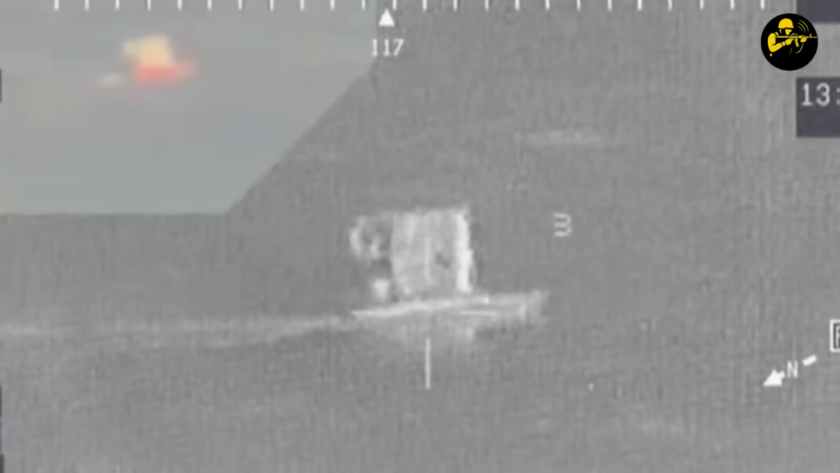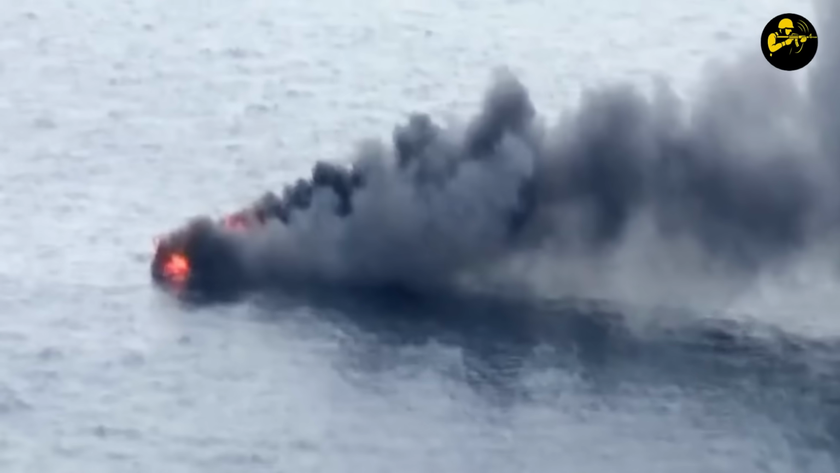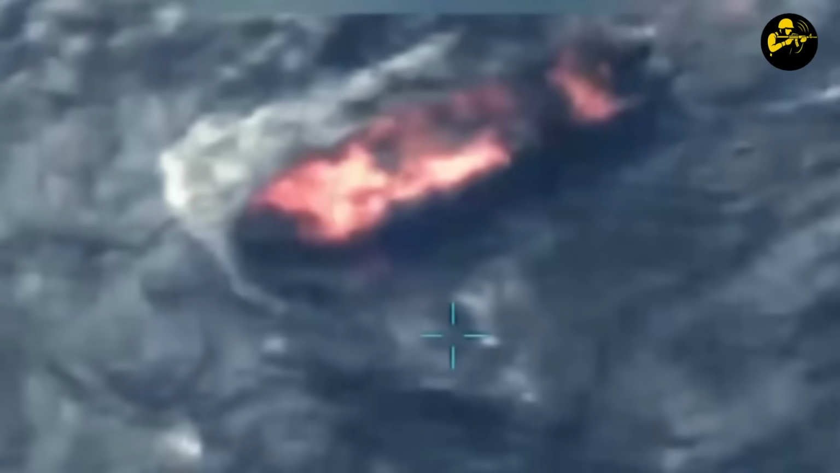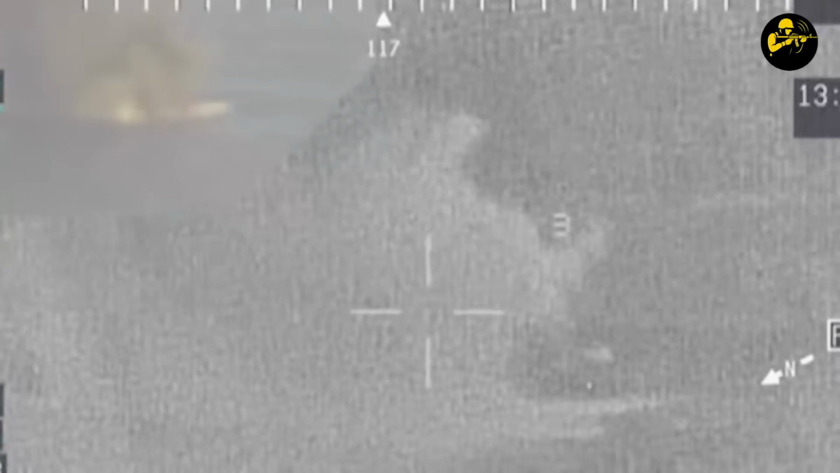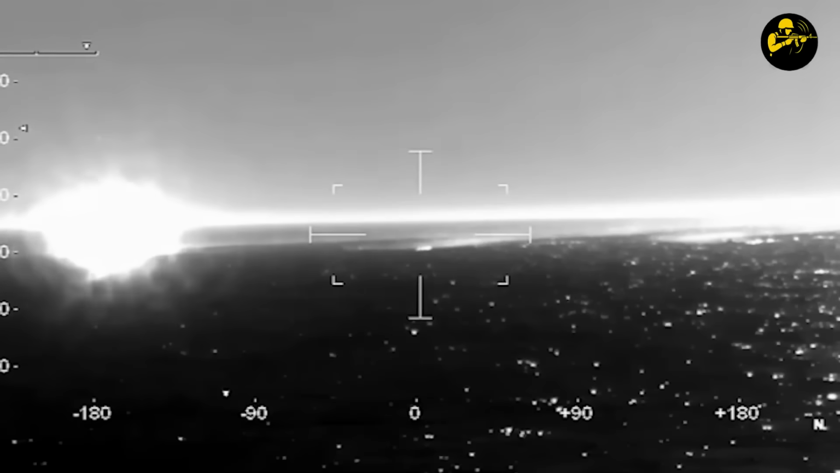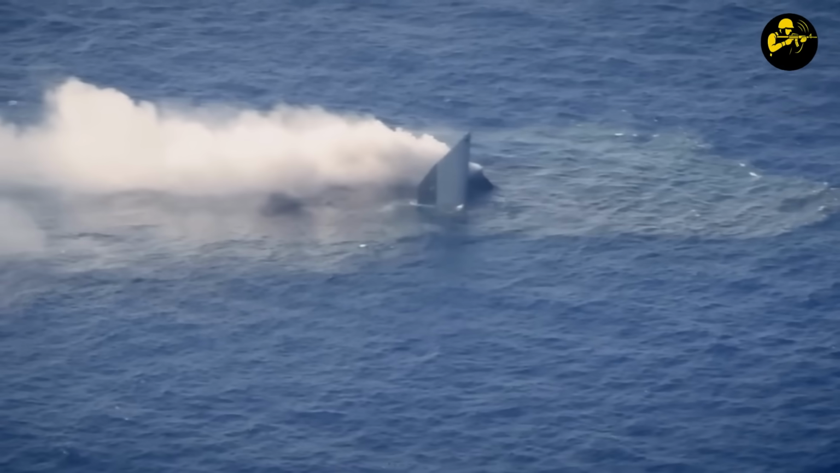The fuse detonated the 20-pound multipurpose warhead. The explosion delivered the equivalent of 28 pounds of TNT. Overpressure exceeded 200 psi, enough to shred steel. Fiberglass didn't stand a chance. A brilliant white bloom burst across the TSS display, saturating the infrared sensors for a full second. Then the debris field appeared, a perfect 100-meter circle of what used to be a boat. Engine cowling, shattered hull fragments, seat pieces, everything rained into the ocean like confetti thrown by Poseidon himself.